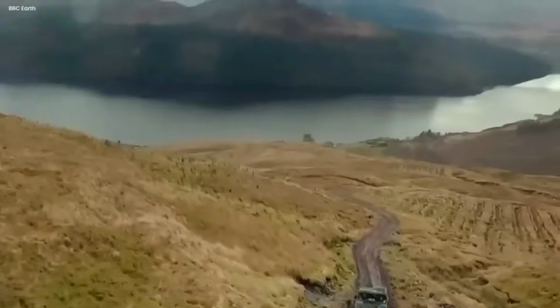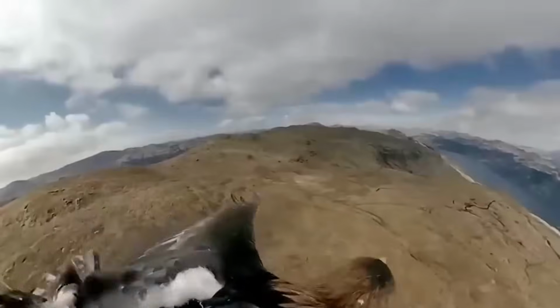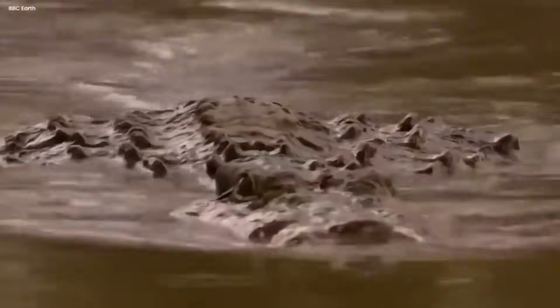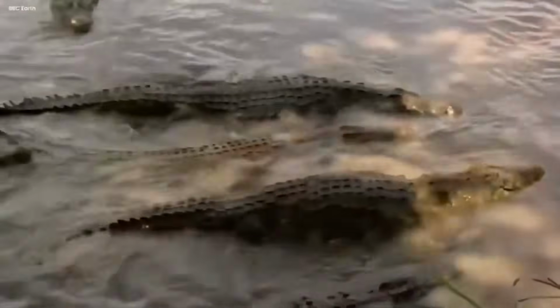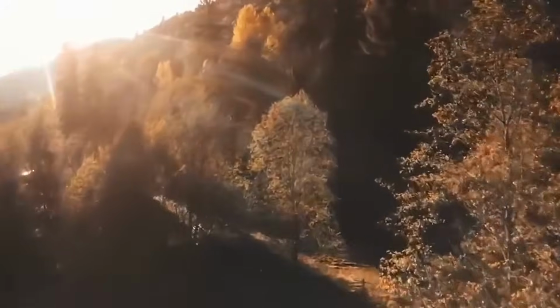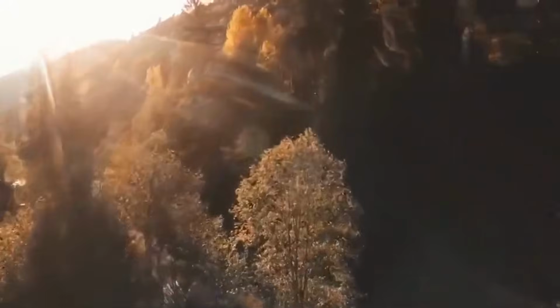Crocodile. In a world full of secrets where nature hides its mysteries beneath the surface, there are creatures of great danger. Among them is the crocodile, a living relic of ancient power. This story takes place under the scorching sun, where a tale of fear and fascination unfolds.